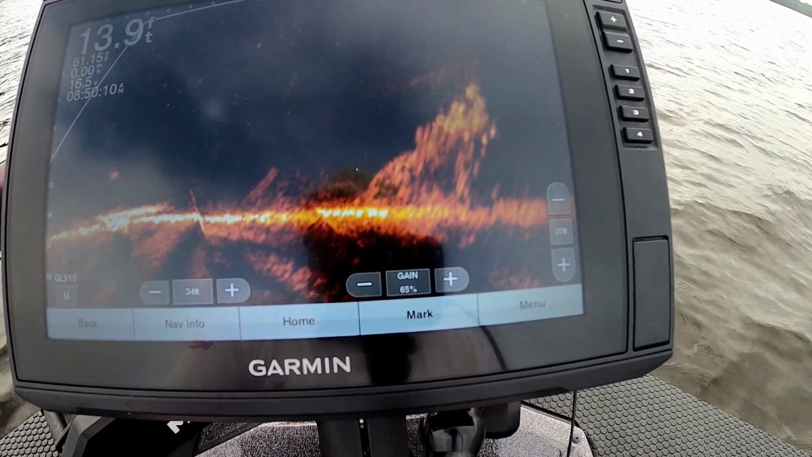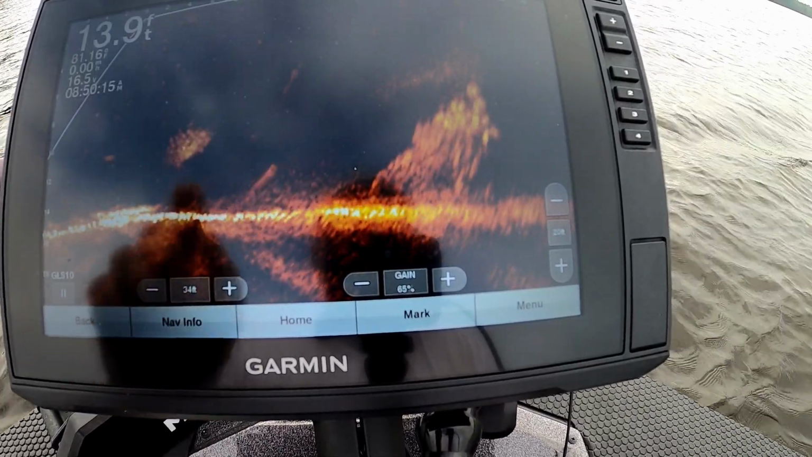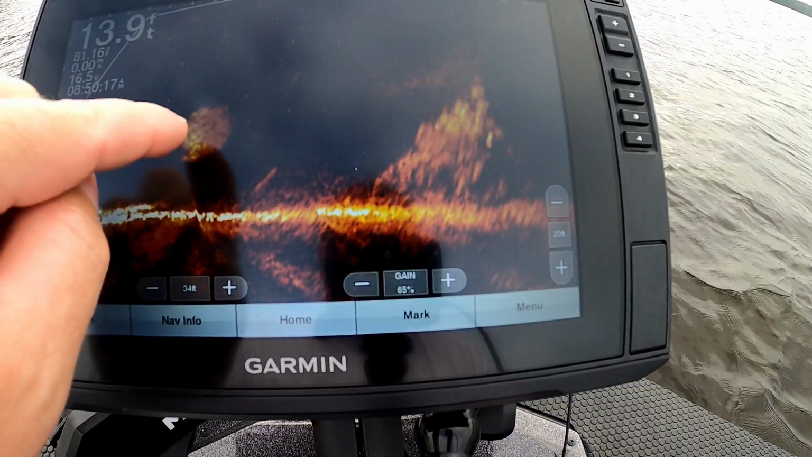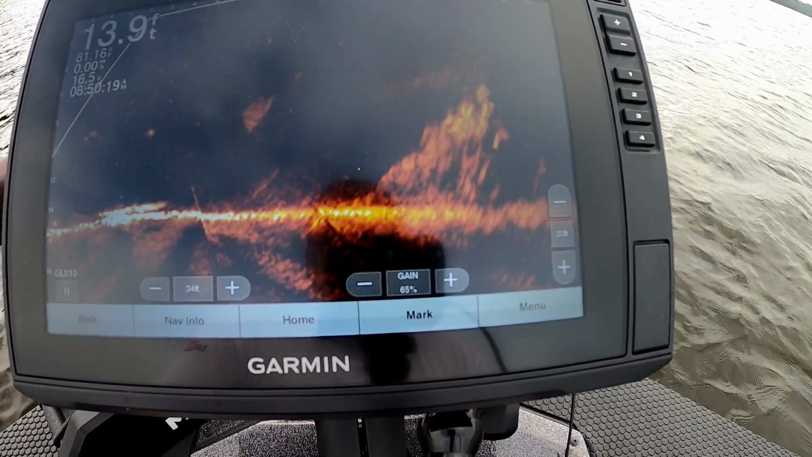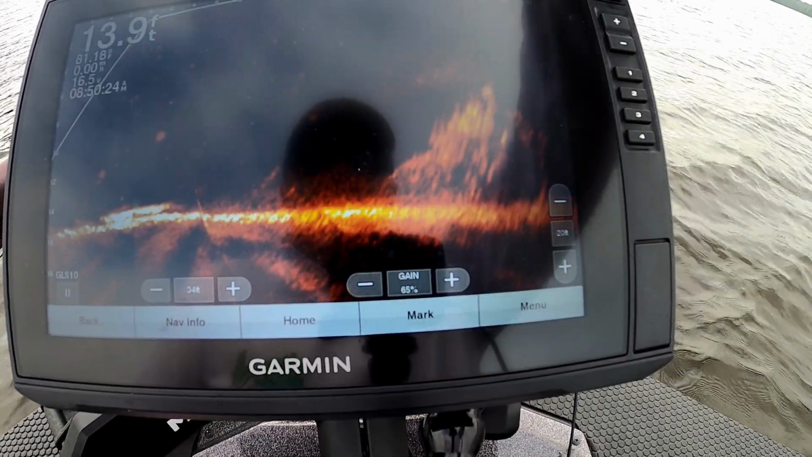So we'll just sit here for a minute and let this thing play for a second and see if, I don't know if you guys can see the shad over here, the big ball of shad over here. They got really active and kind of went away from us actually.